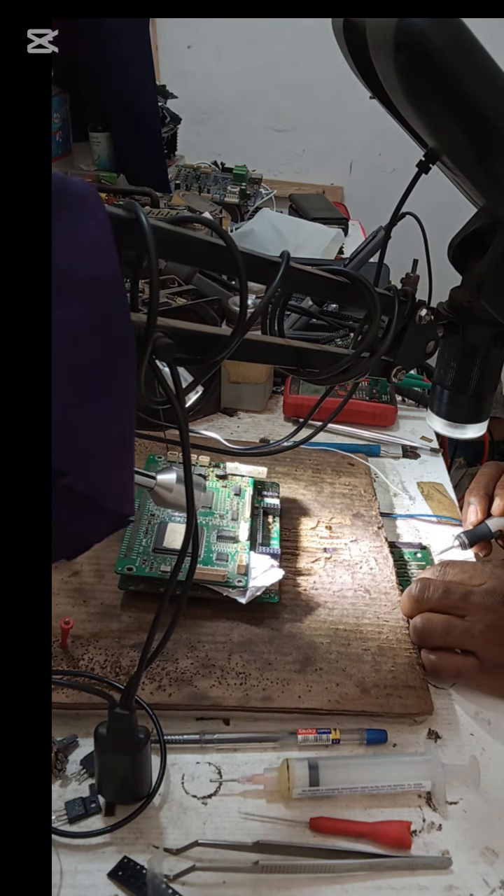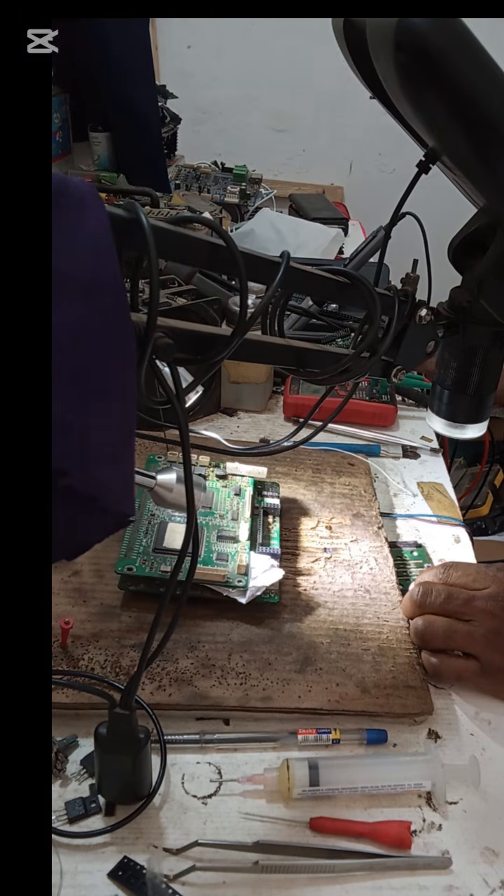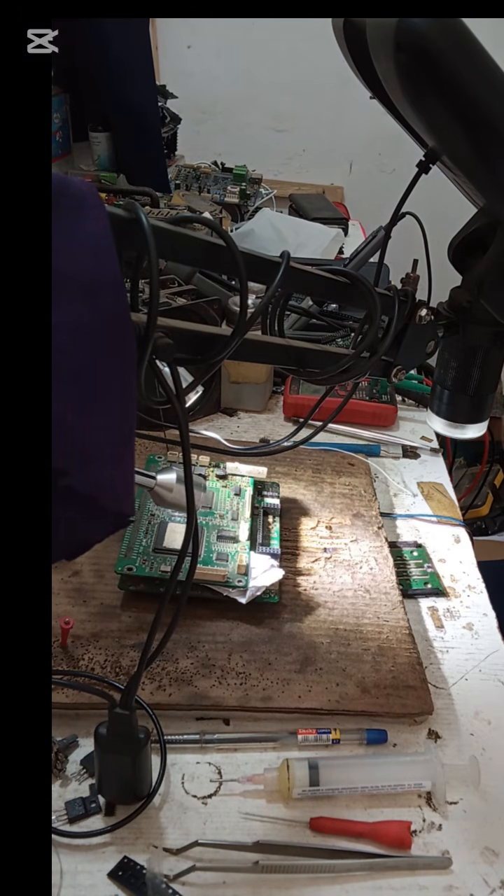This is a grinder. I want to expose the copper layer of the terminal, that is, of the contact point of the IC, for easy bond. This is one of the tricks I use in fixing this.